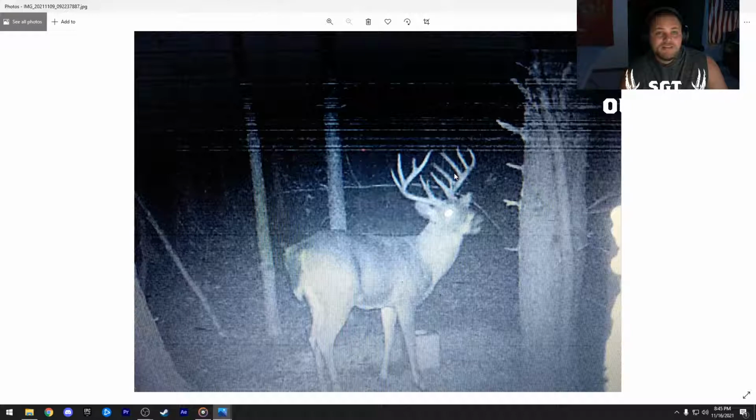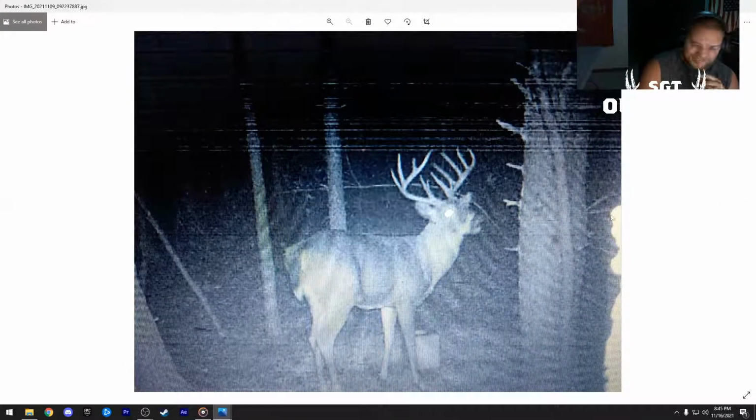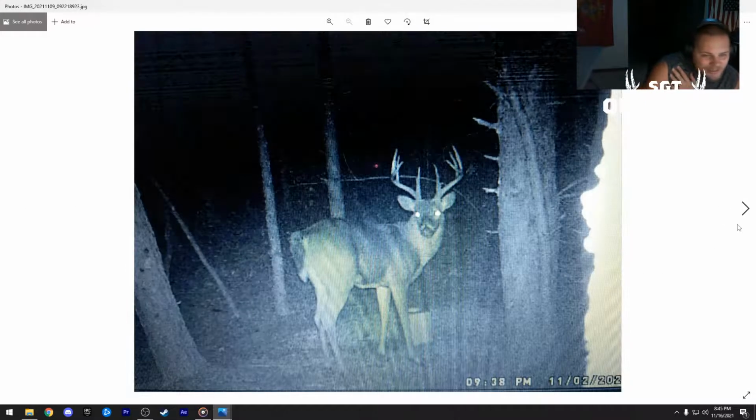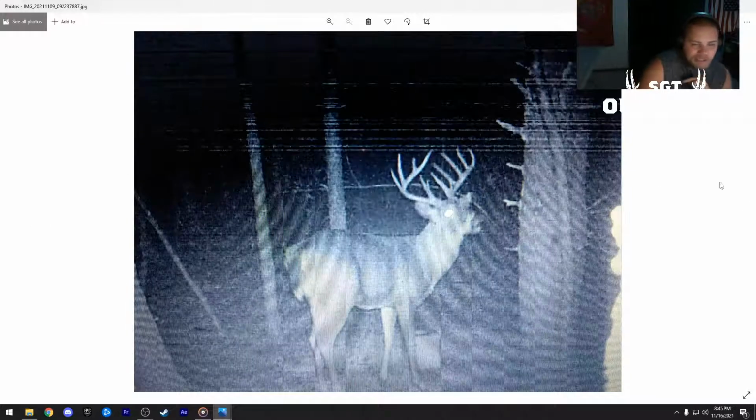Stud. You know what? I'm going to ask you guys. All right, we got two pictures of this one. Nope, that's a different buck. Oh no, that's the same buck. Two angles, same buck. What do you guys think?